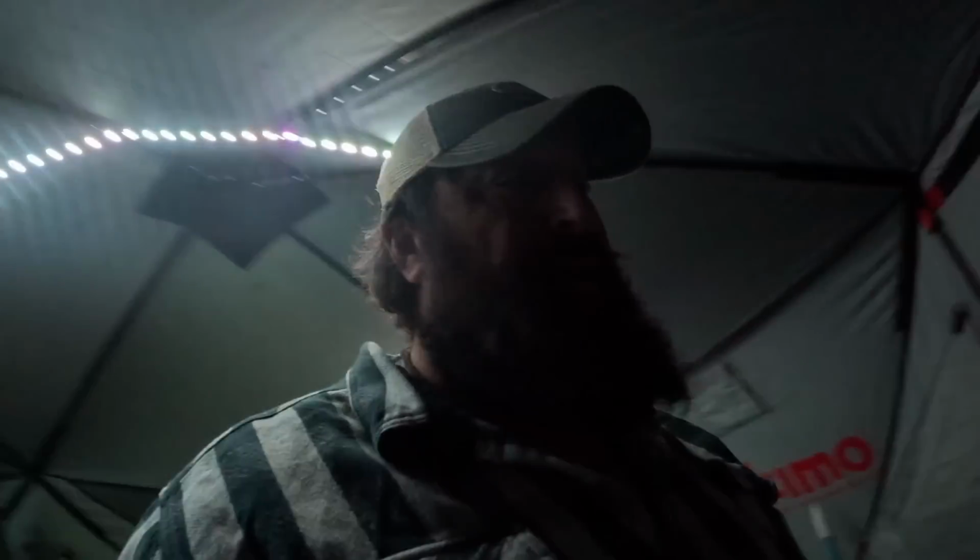Decent amount of snow, I think, out there. They were saying 1 to 3 inches. So let's take a look. First look. Got some wind pushing in. First look. See if I'm surprised. Nope. A couple inches anyway.